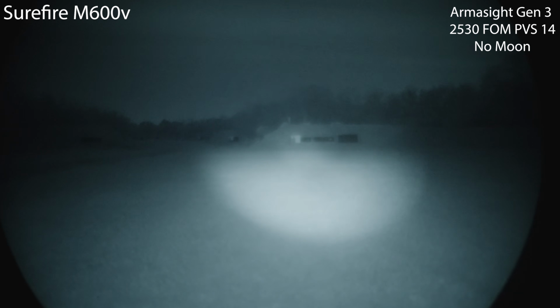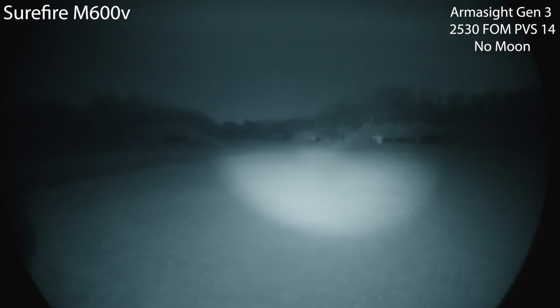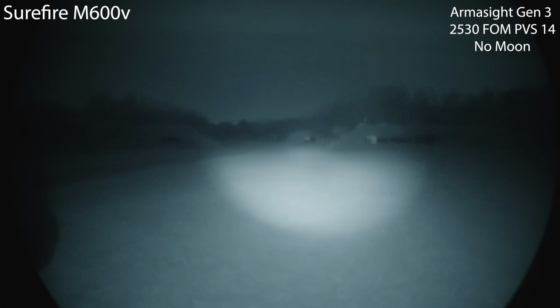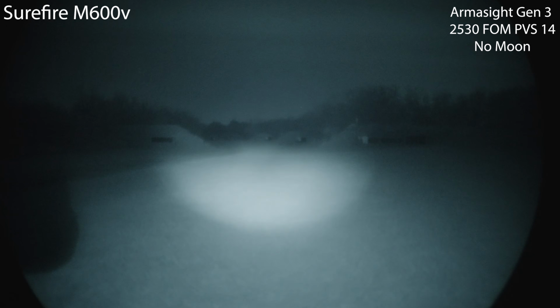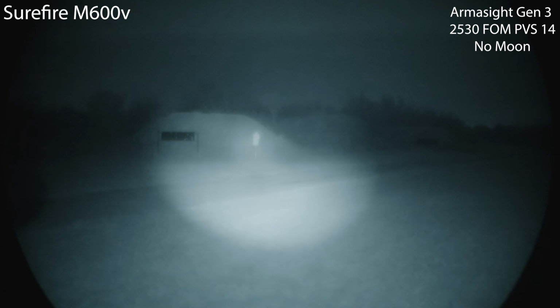Here's your 100 yard range. So that backstop on the right is a 4x8, and then all these other big black squares are also 4x8s, except for that one. That one's not. But it's a 4x8 with the targets on it, just for reference on what we're looking at here. So Surefire Scout.